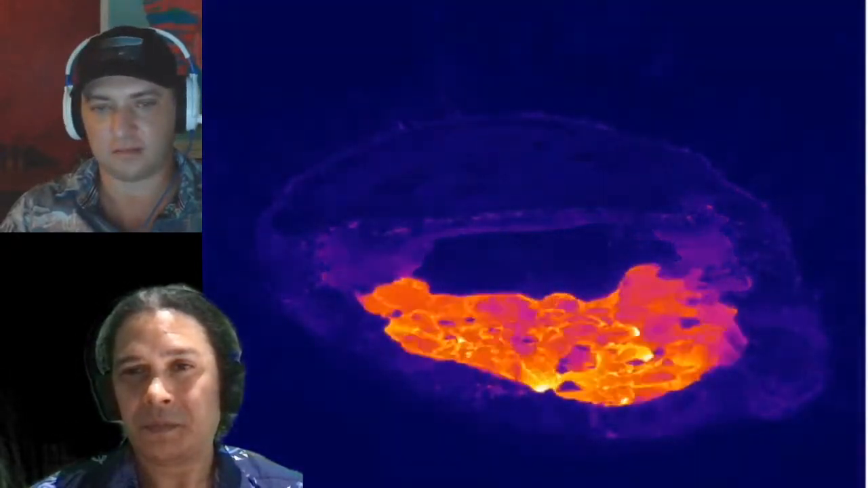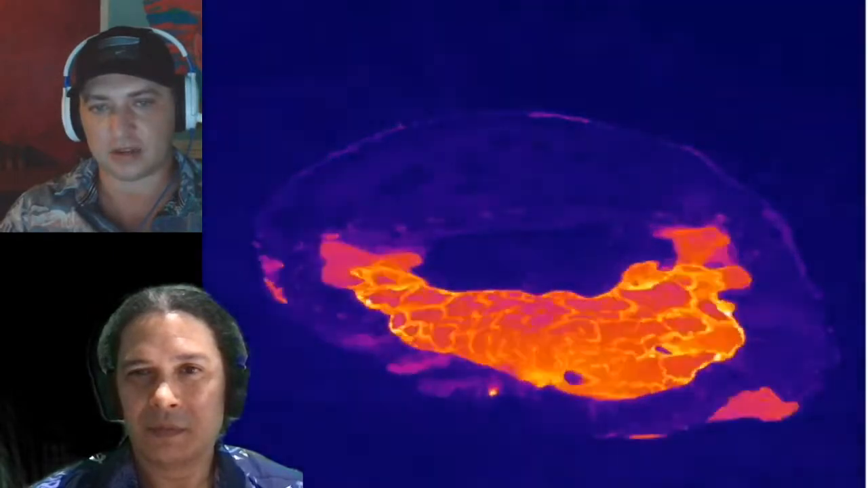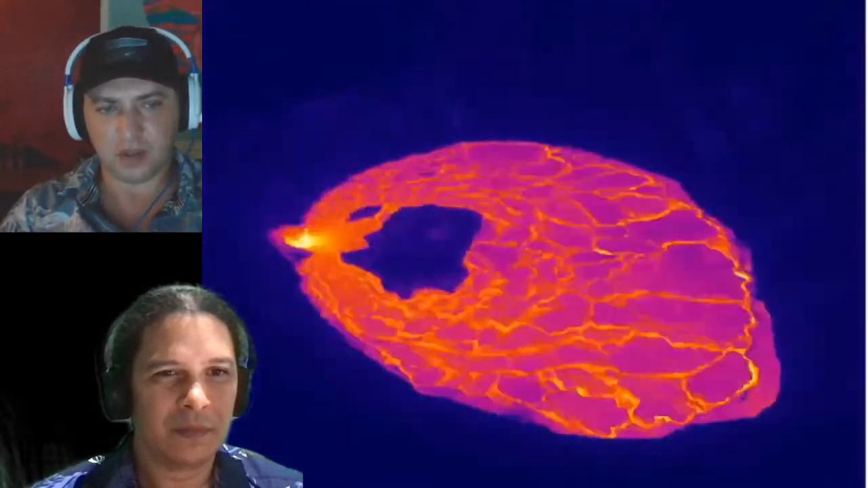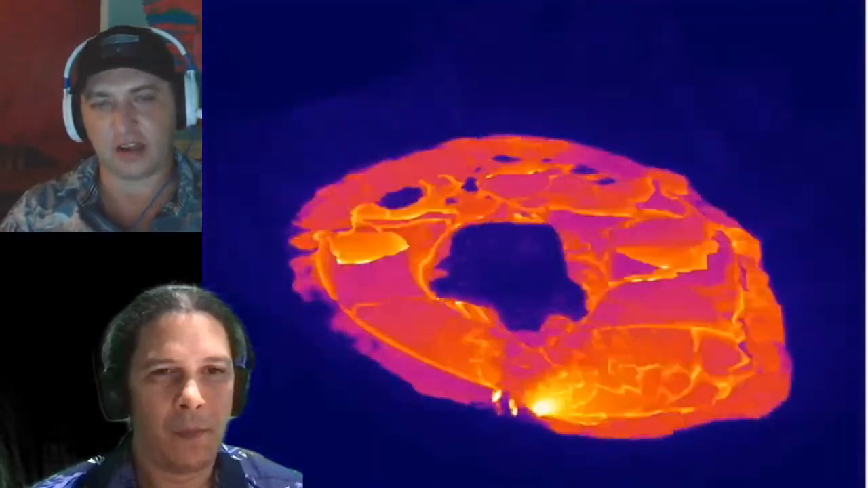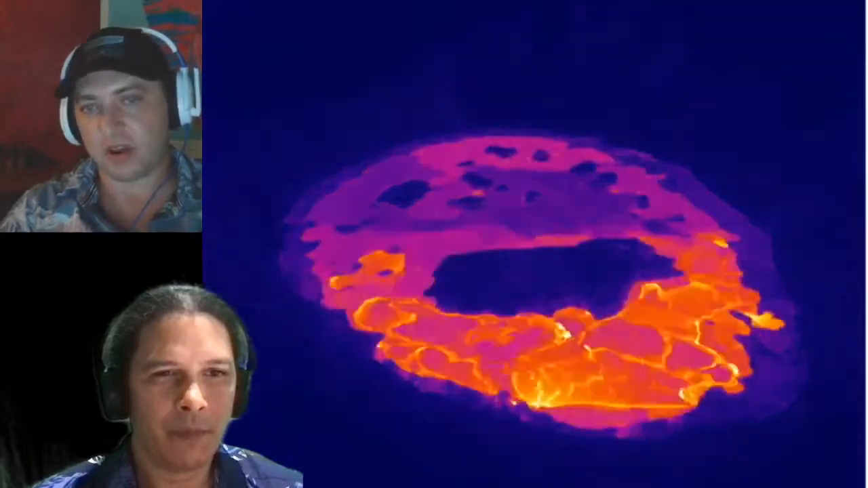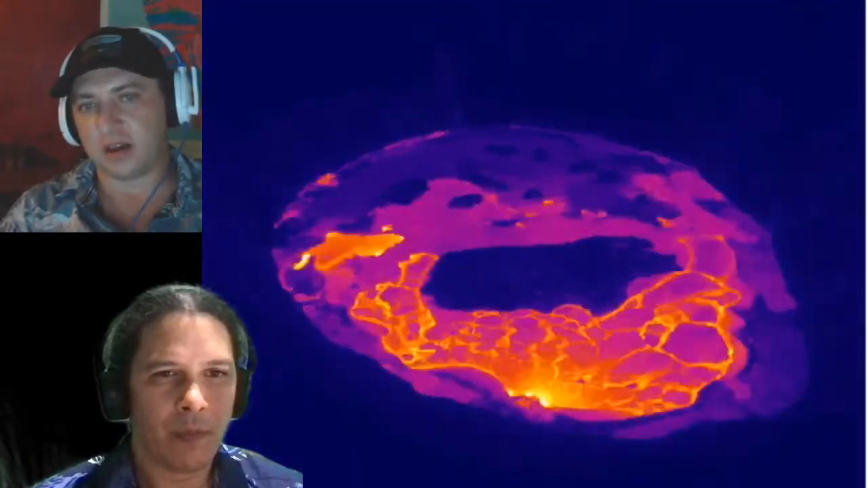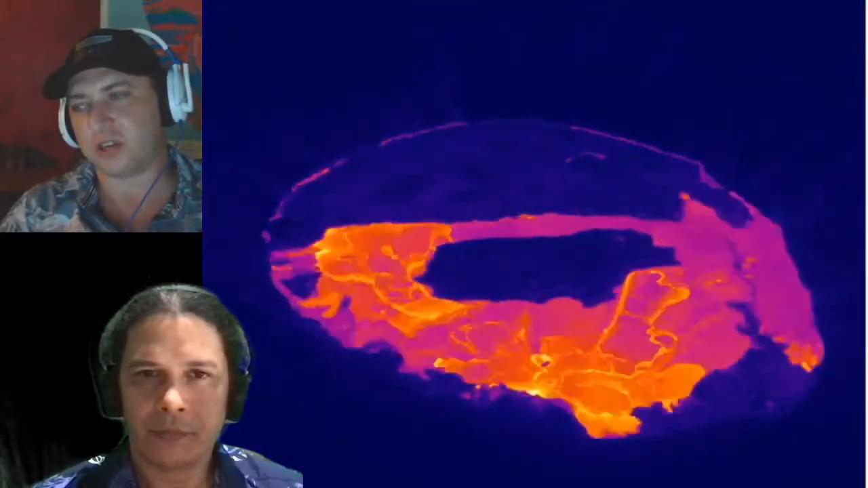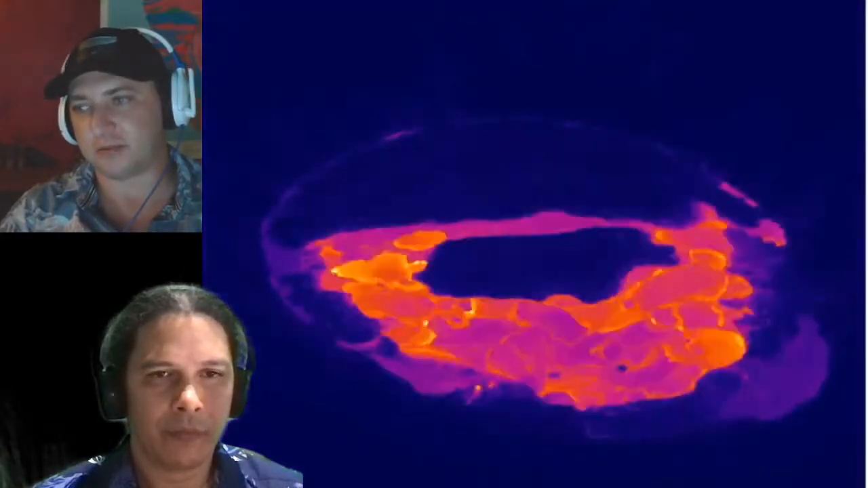Right. Well, I'm going to combine two questions here. Jim asked if they've gotten any lava samples from the eruption, this one currently going on. And Nightcrawler asked, is it old magma from 2018 or is it new injection from the depths from the plume?